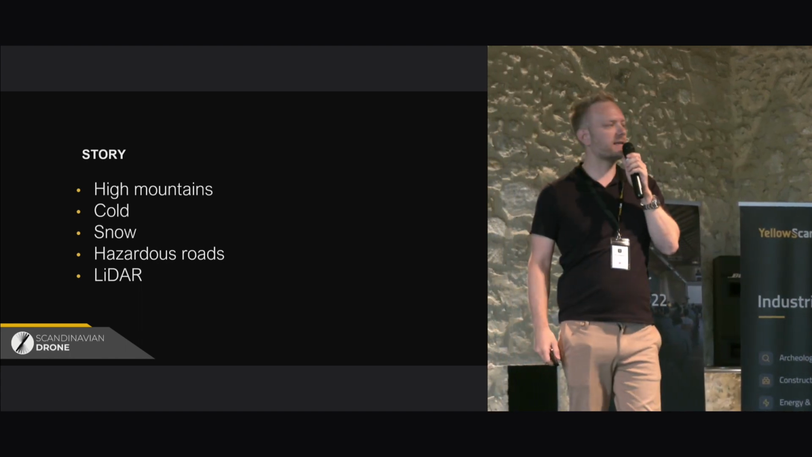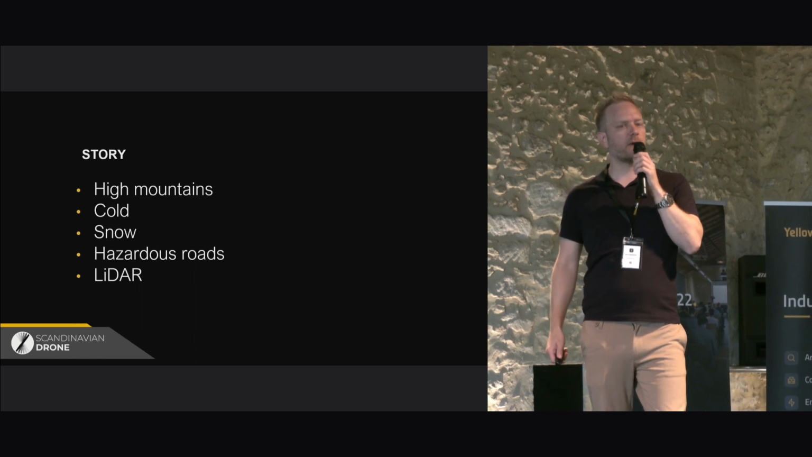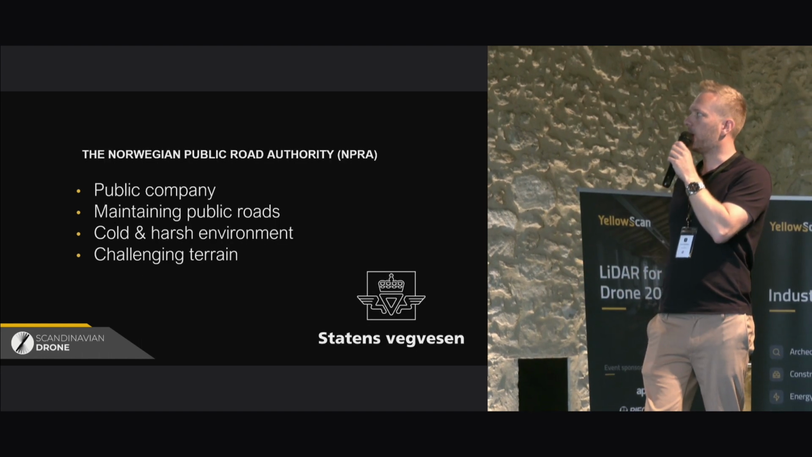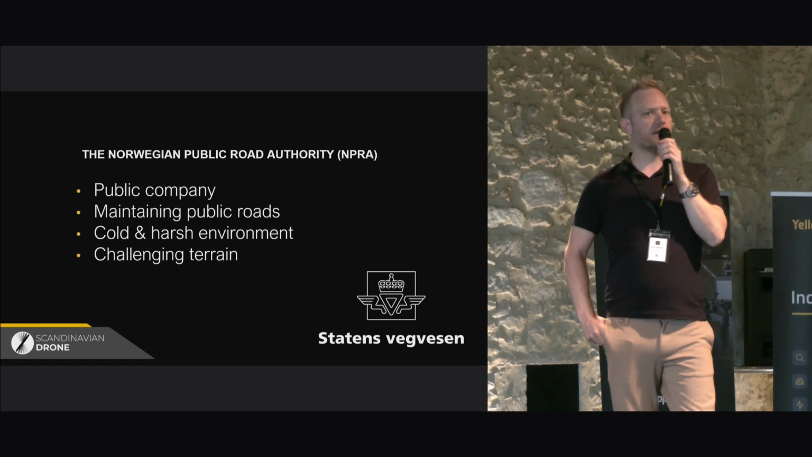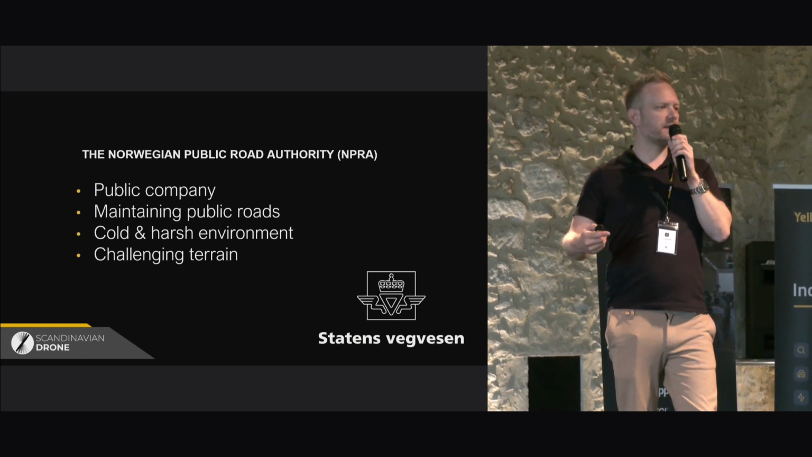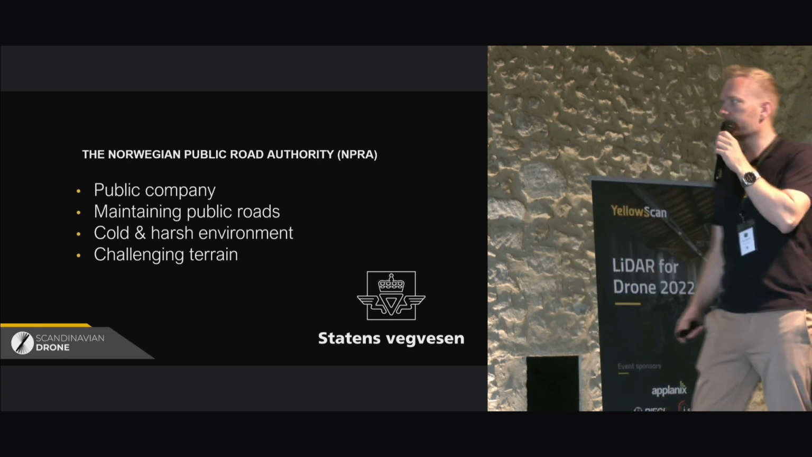This was last summer. One of our partners called Orbiton in Norway phoned me up and told me that they were working with this project together with the Public Road Authority. So going back a few years, the Public Road Authority started a project with trying out different type of systems to monitor and assess road conditions up in the mountains.